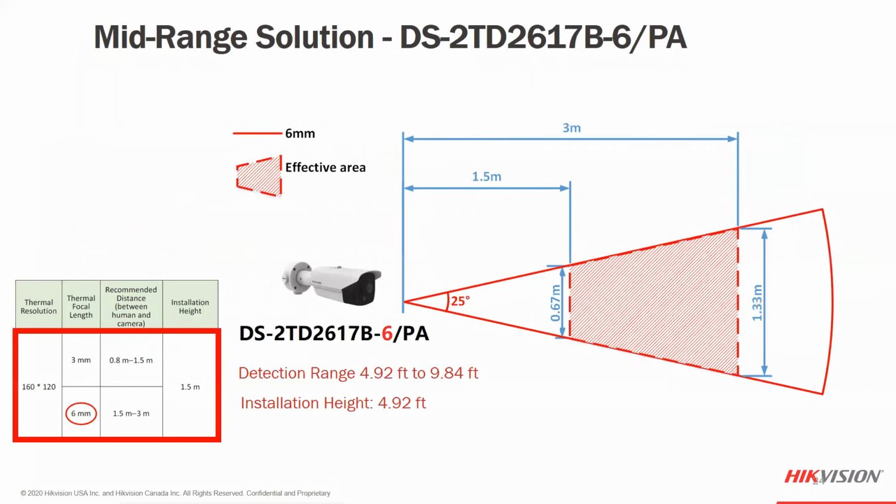Installation height is going to be at that same level, about a 4.9 foot height. So again, we need to understand where we're going to mount this in order to achieve the accuracy we're looking for. If you do mount it higher or lower, you may not achieve that same accuracy level, as the angle may be a little bit different. So we do have a fixed mounting area that we would recommend for you to use. And again, with the wider detection area, you can be farther away from the camera in this particular solution.